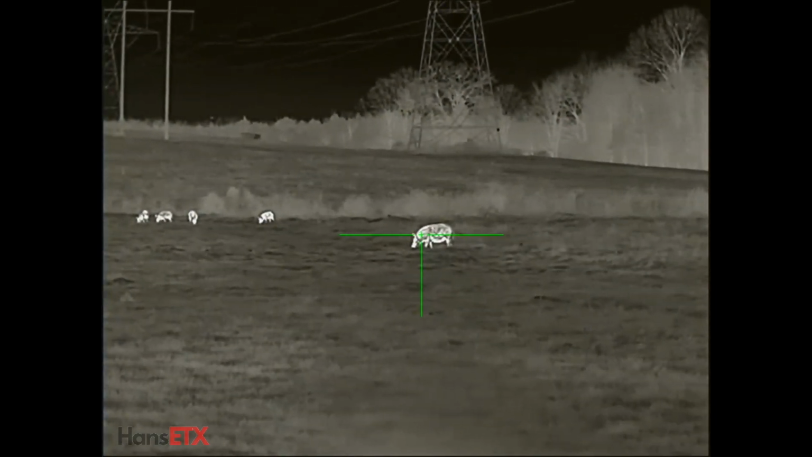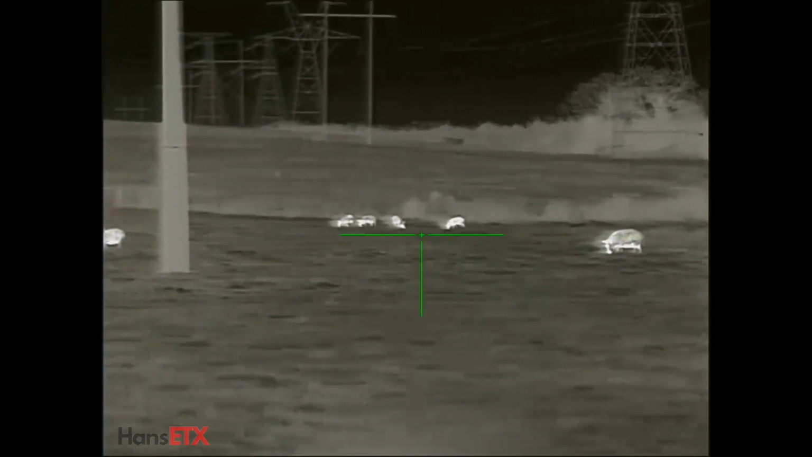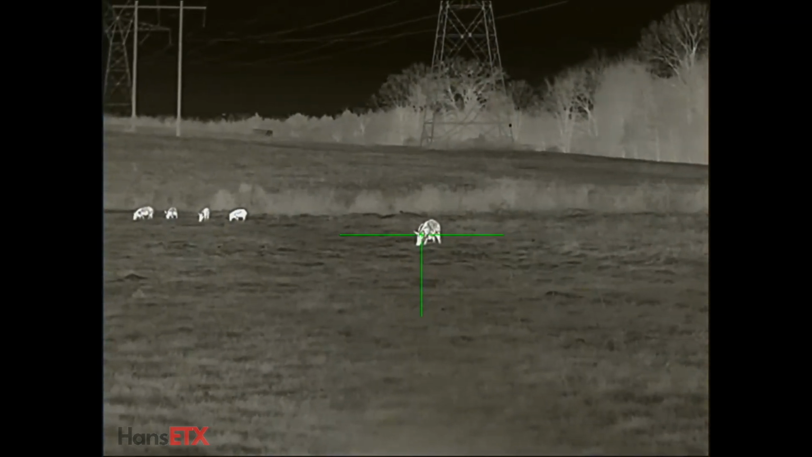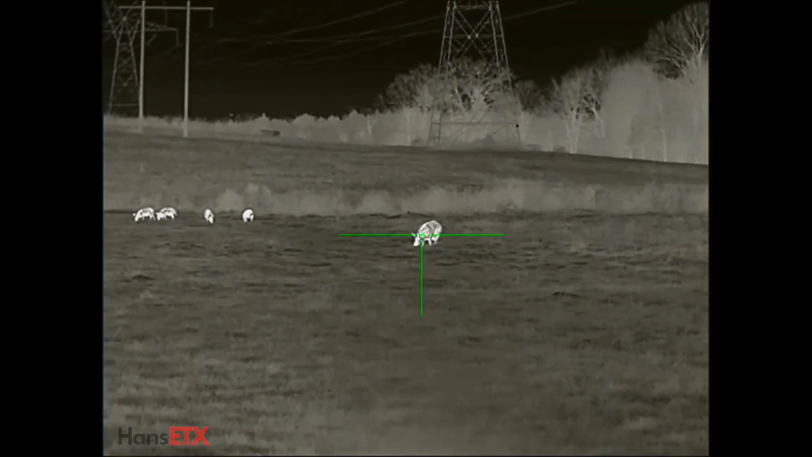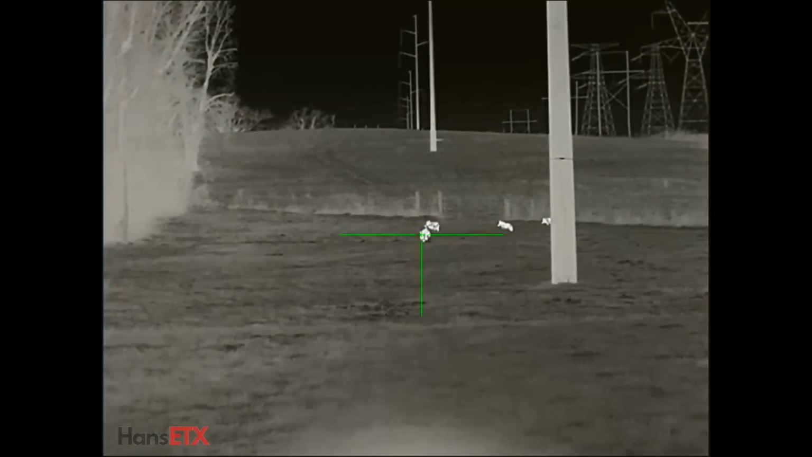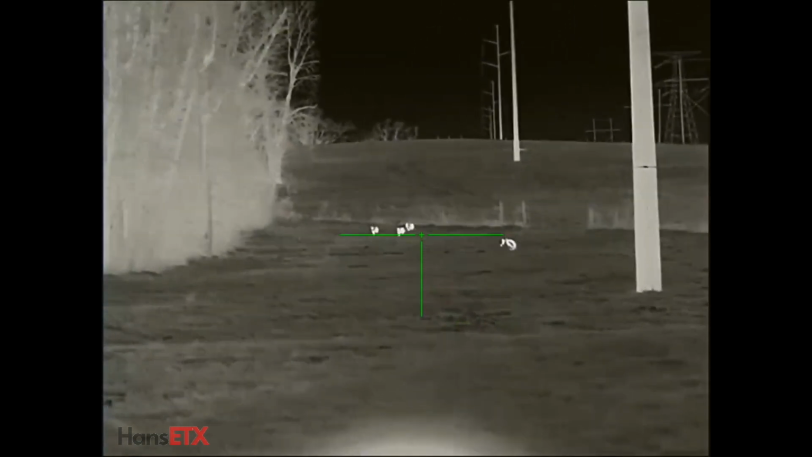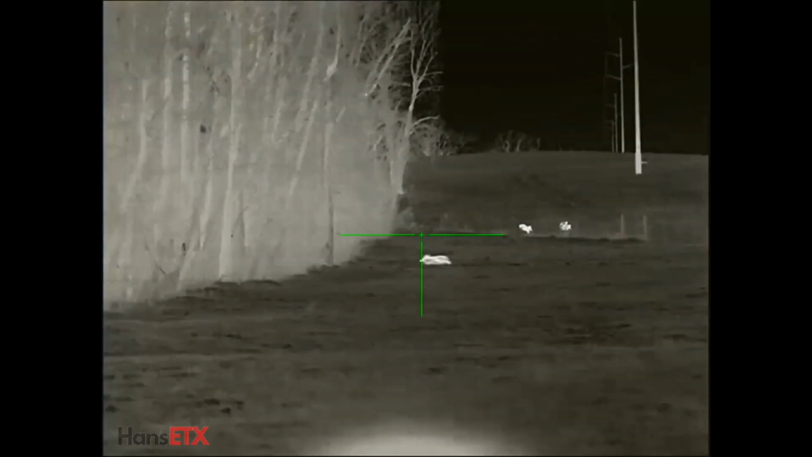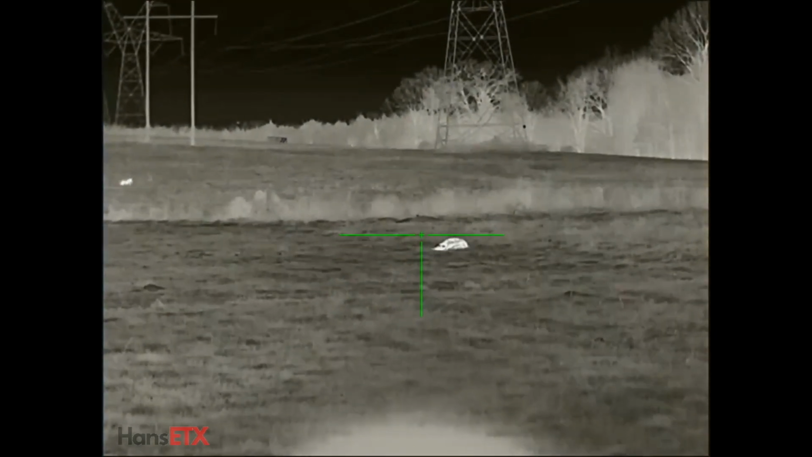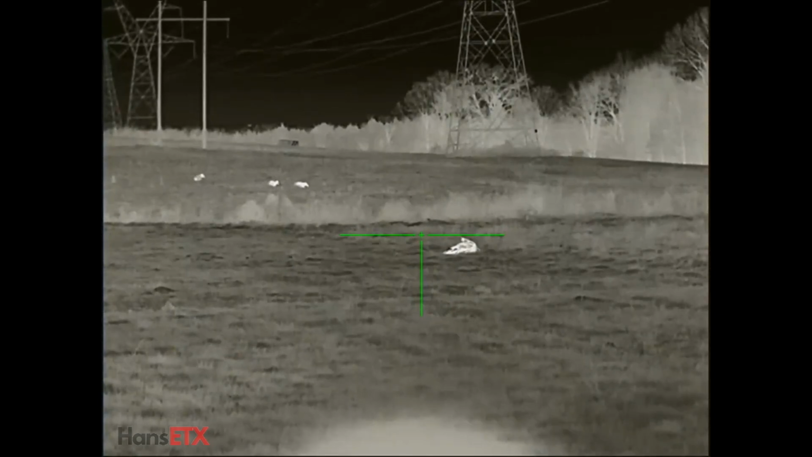The battery life on it, now it is a completely rechargeable, removable battery that mounts right here on the side. You can pull it out. You get about, I'd say about 8 hours, conservatively 8 hours of runtime. Could be more, but the nice thing about it, you can buy a backup battery, a spare battery. They're about $160 if you want to get a backup, and it just pulls out, snap the other one right back in. It does obviously have a focusable objective lens, focusable eyepiece diopter.